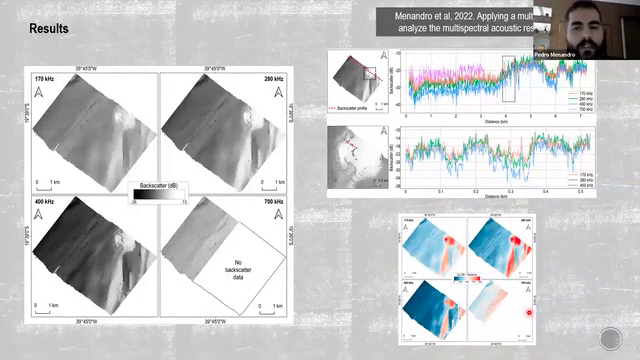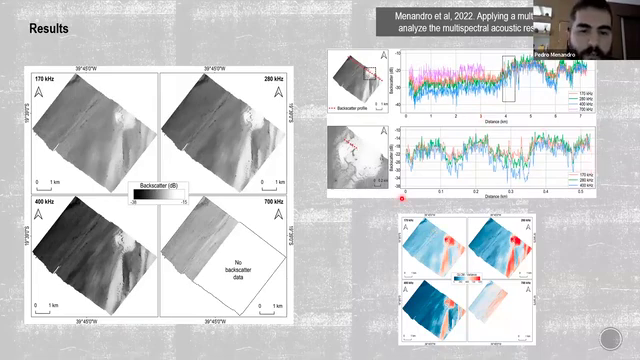Now the results: one mosaic for each frequency, two examples of profiles to see the difference between the frequencies, and the variance extracted by the GLCM script. Here we can always see the elongated feature with high backscatter values.